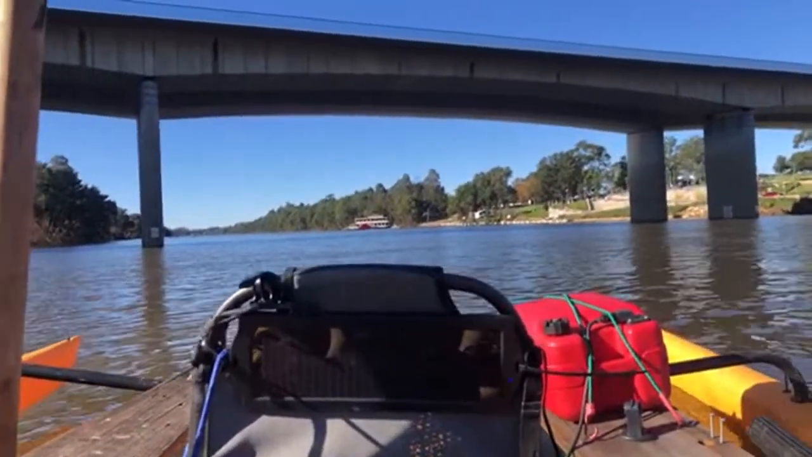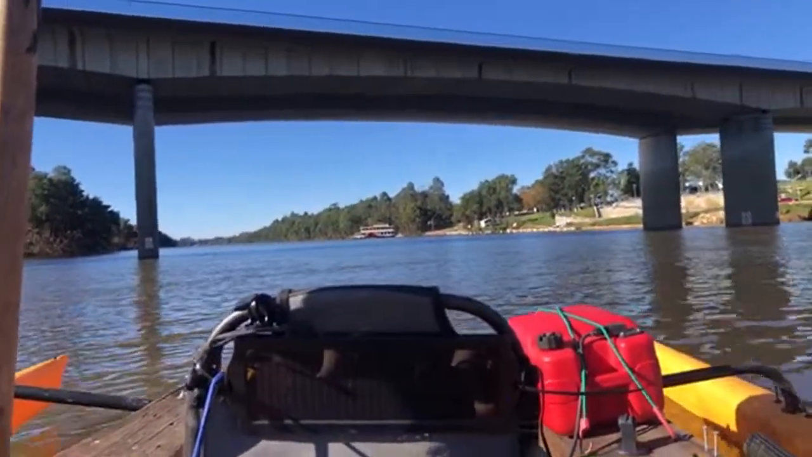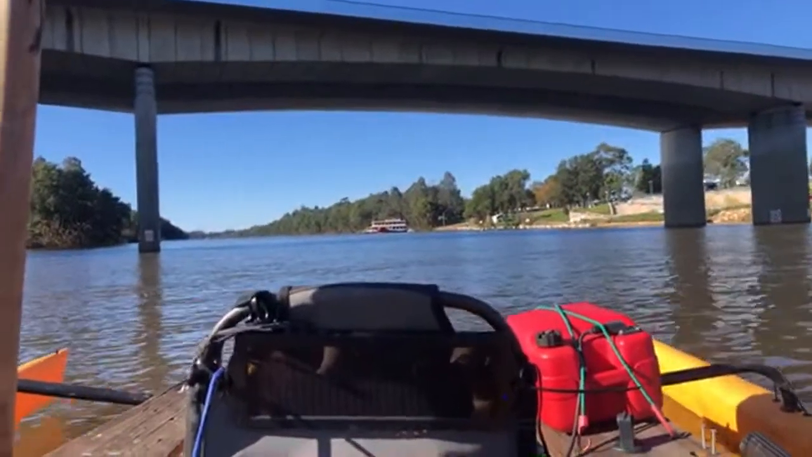So we're just out on our little Hobie, heading back to the boat ramp now.